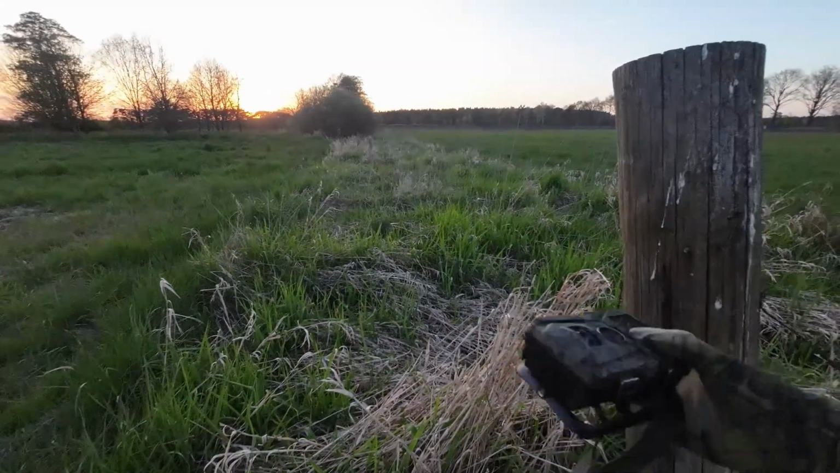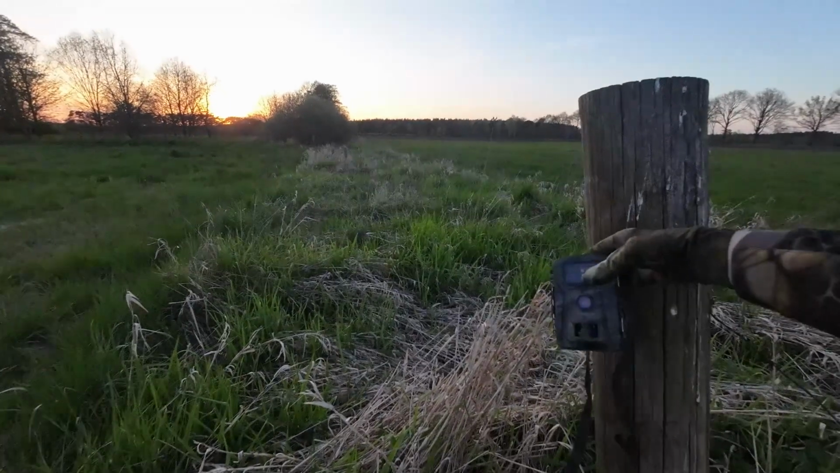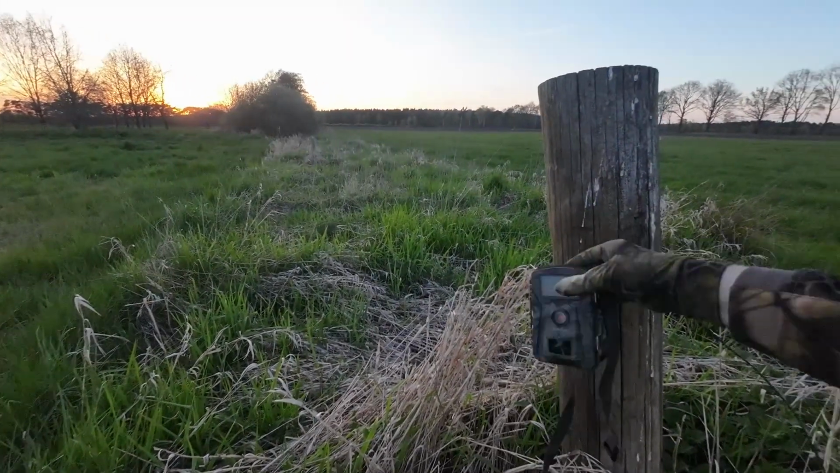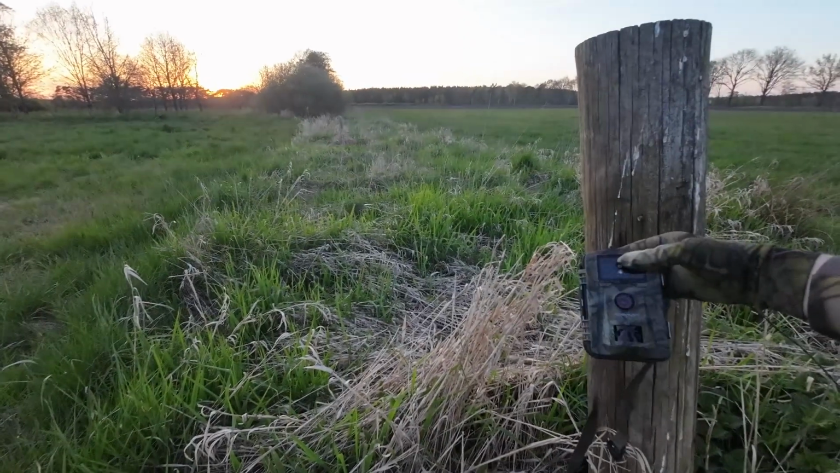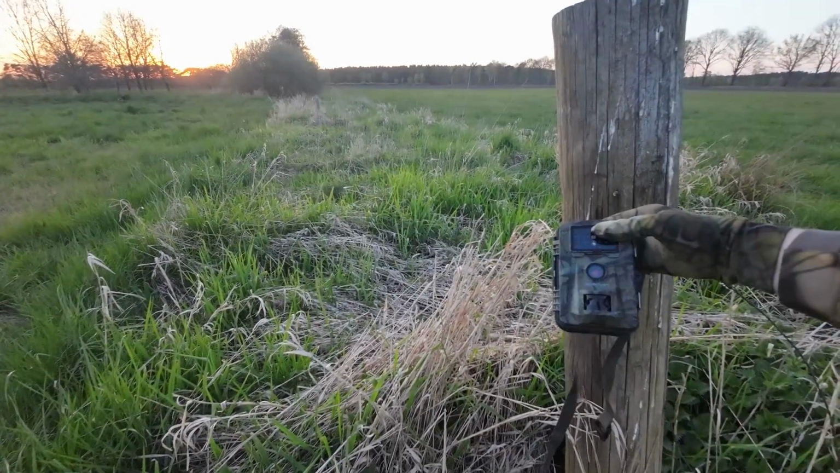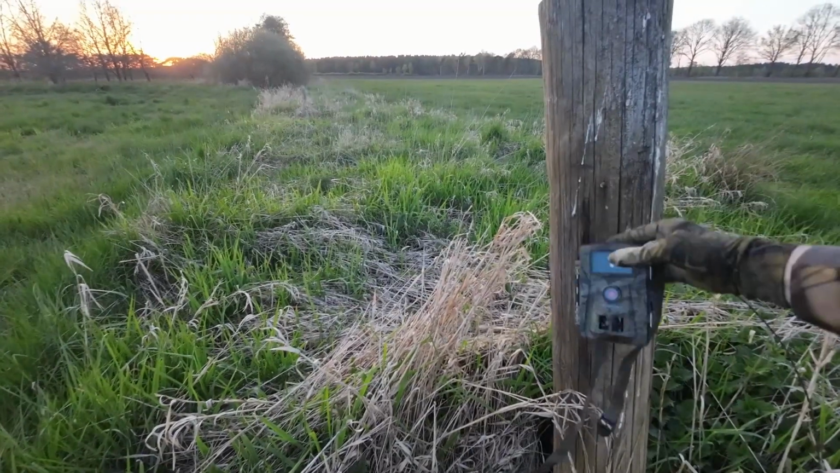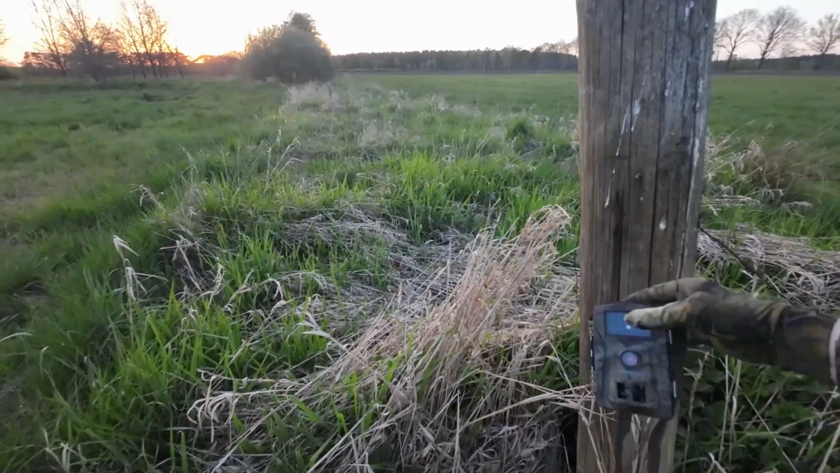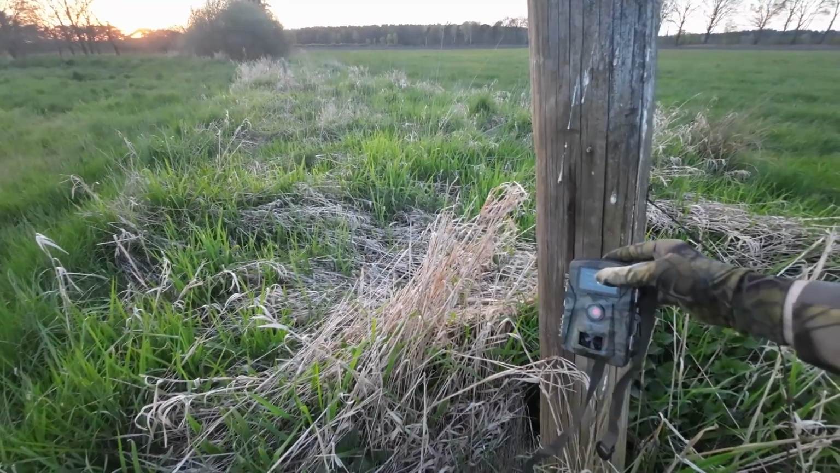It would be too difficult to do it with one hand only. As you can see, this is one of my older ones, so if it gets taken away by somebody, it's not that much of a drama, but I still hope it does not happen. And we're gonna set that up. I'm gonna take a video of it once I'm done with it, and then I'm gonna head back to my camera.